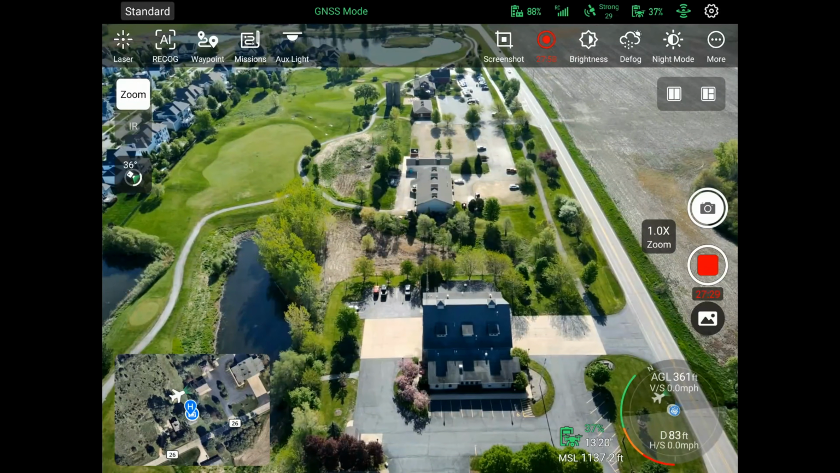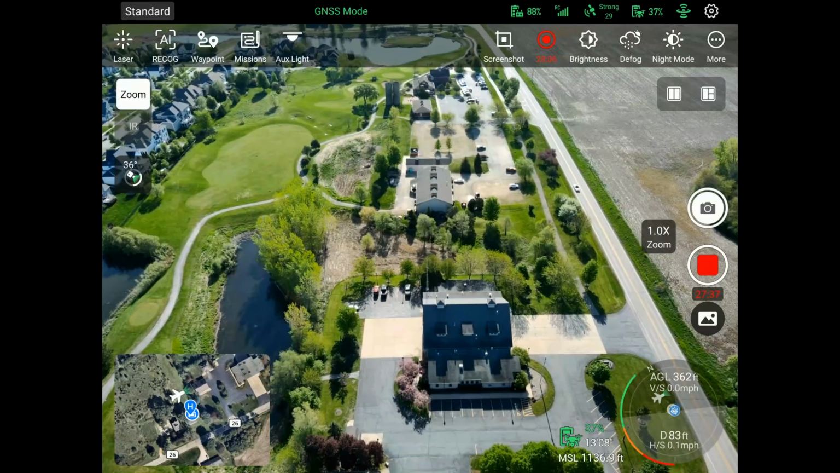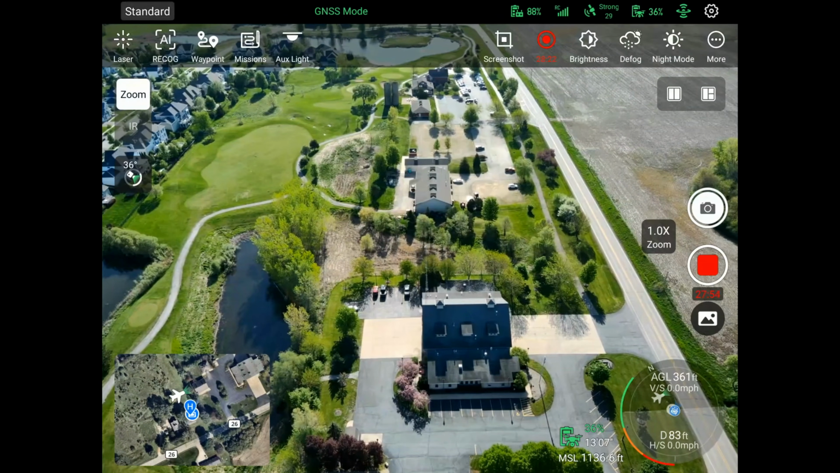So you can see we're doing pretty good on battery life. I've been recording this screen for almost 30 minutes, and we've got 13 minutes left. So about 13 minutes of flight time left. So you can see battery life is pretty good. I did start the recording probably a minute before we took off. So right now we're looking at, let's call it 27 minutes of flight time. We've got 13 minutes left.